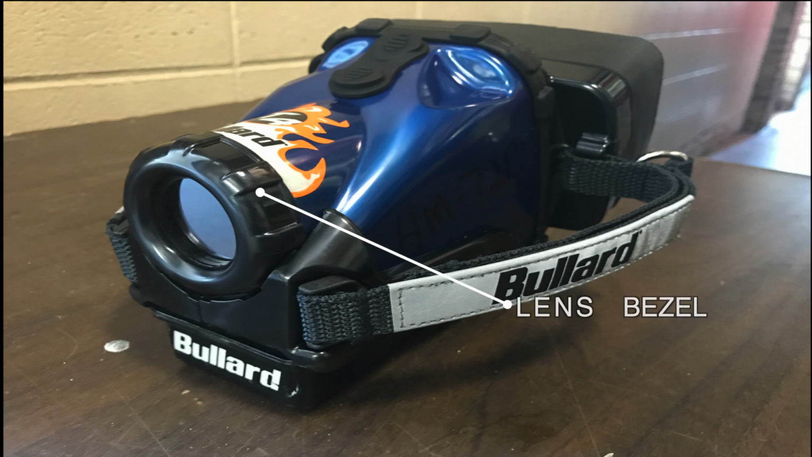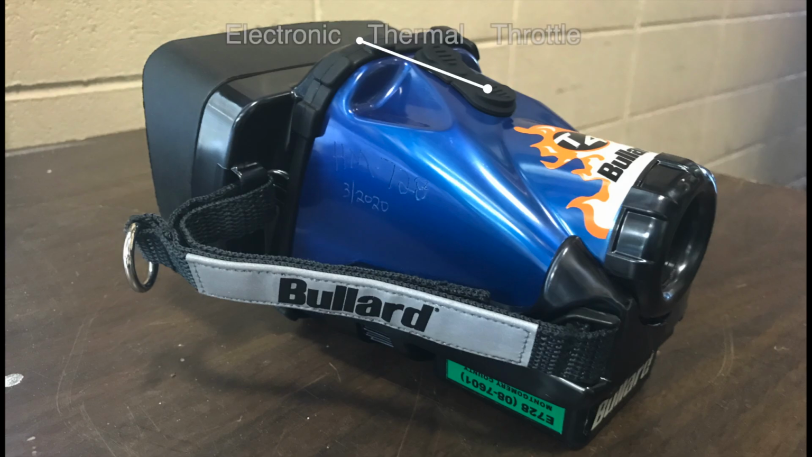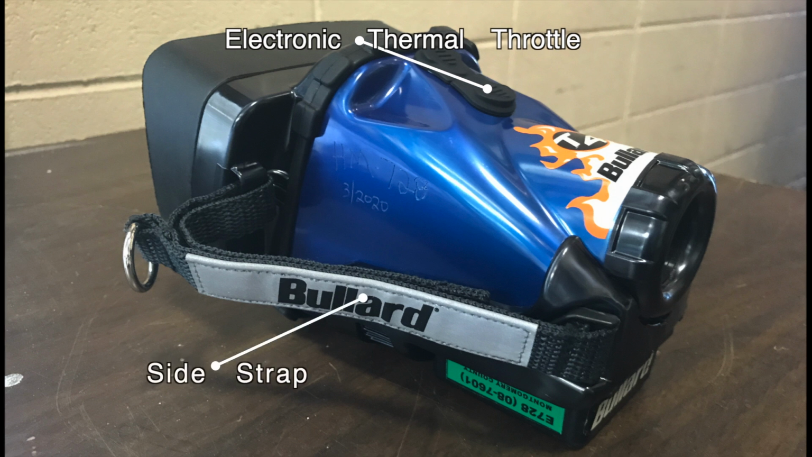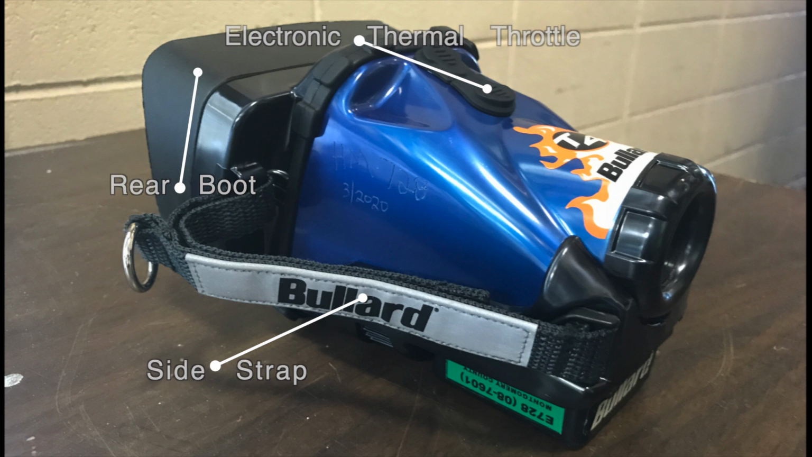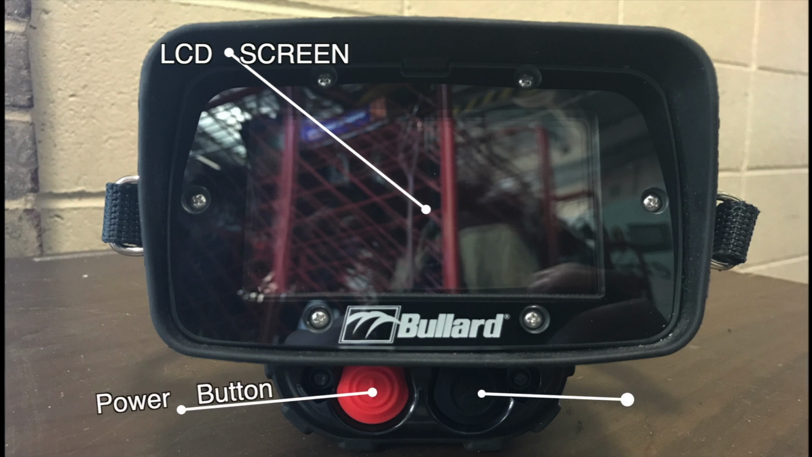Camera components: lens bezel, lens, battery, electronic thermal throttle, side strap, rear boot, LCD screen, power button, zoom button.